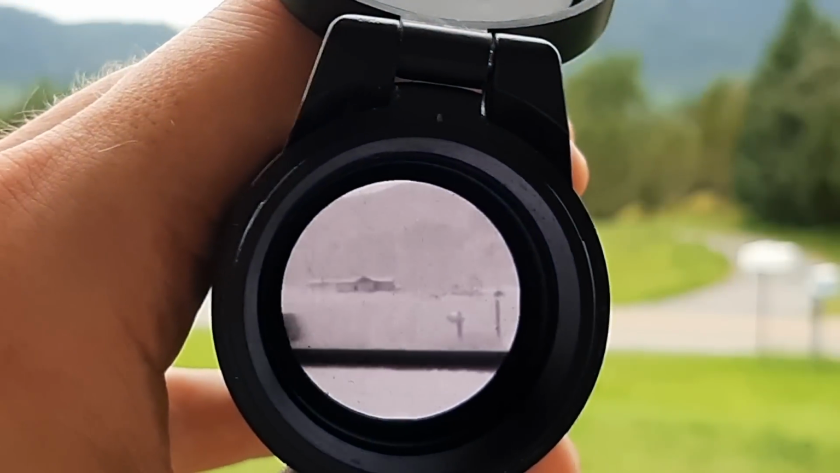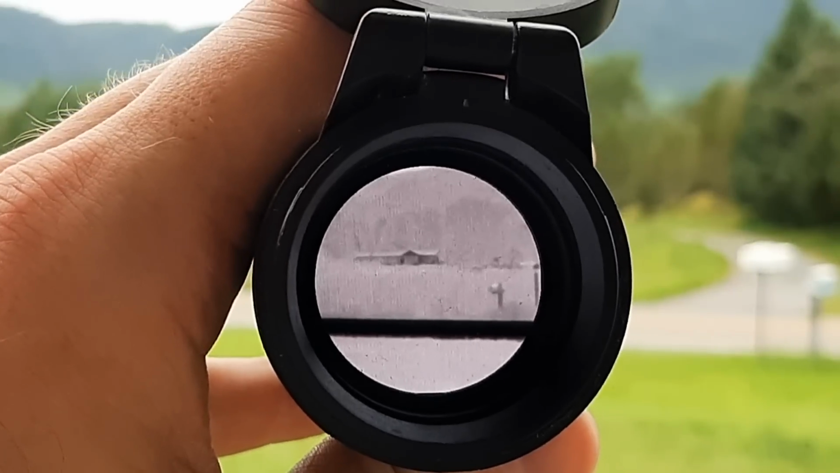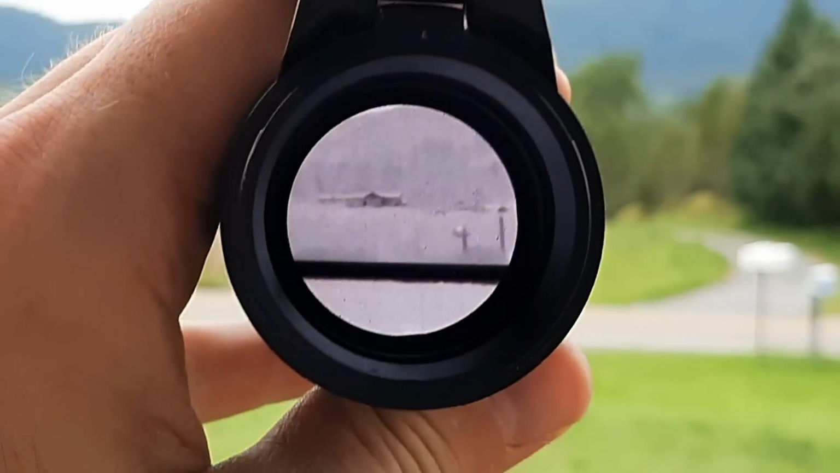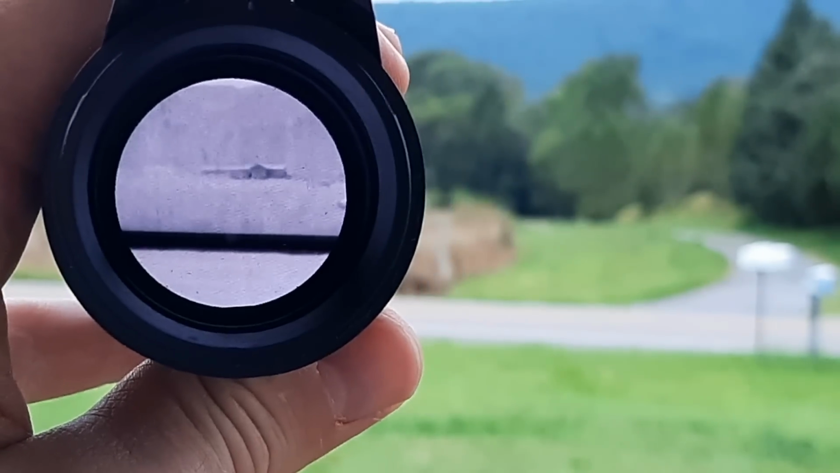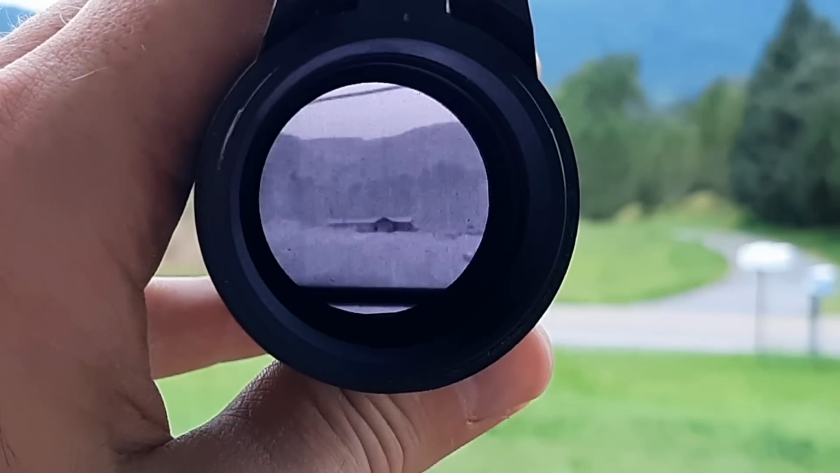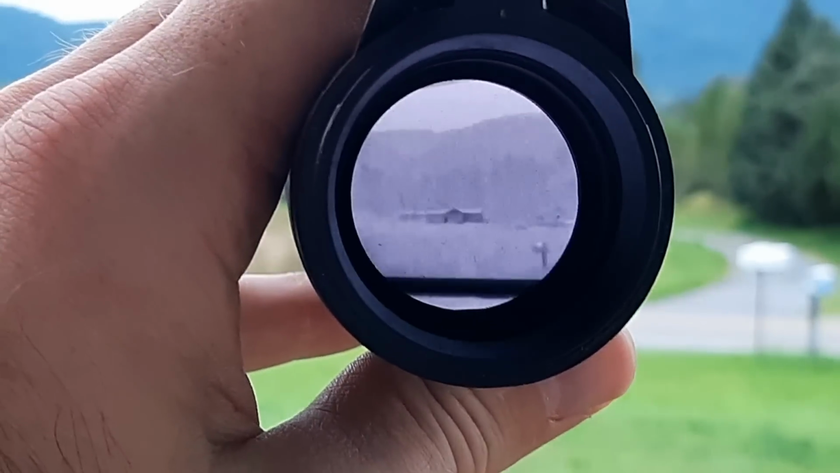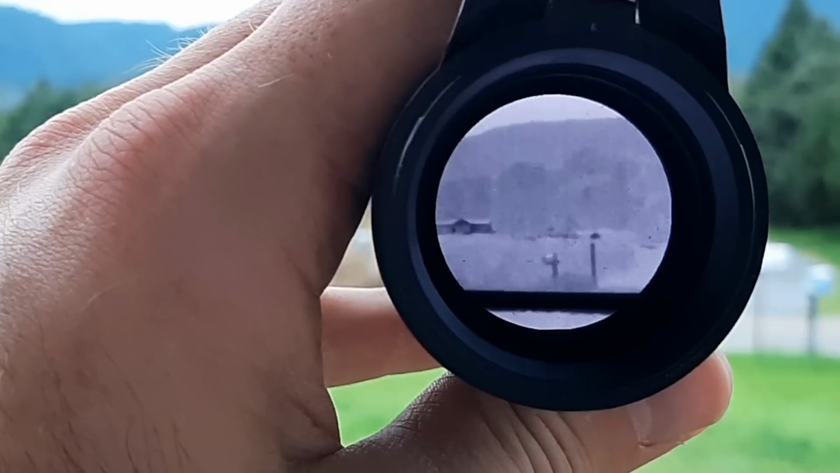Also, being behind any kind of glass will block thermal. But if you're in a wooded area or a natural setting, you can use vegetation such as trees and underbrush to hide from thermal.